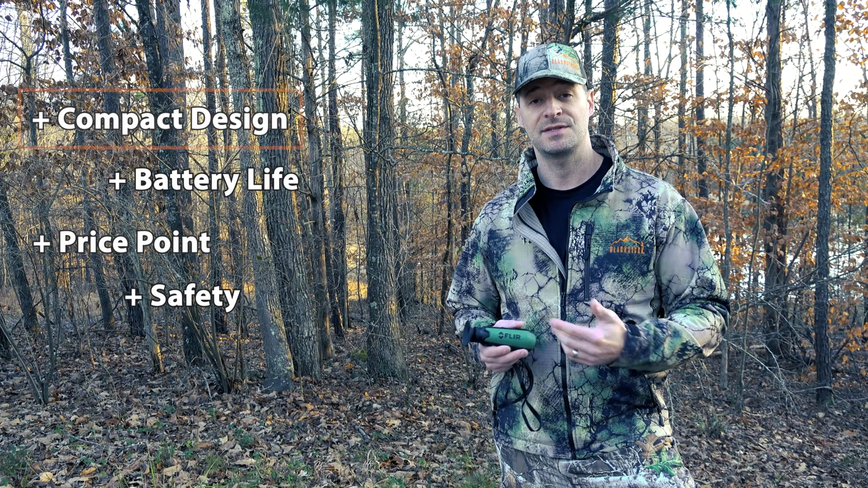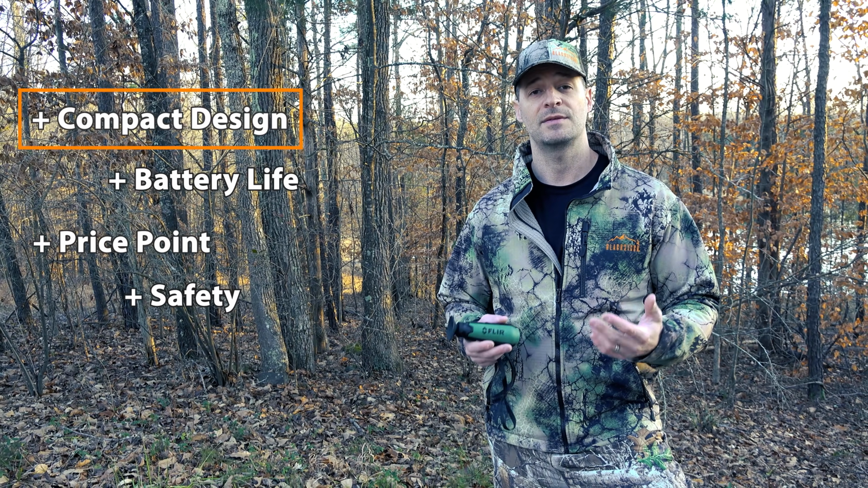Starting first with the design, it's about 6 inches long, 2 inches tall, 2 inches wide. It weighs about 6 ounces.